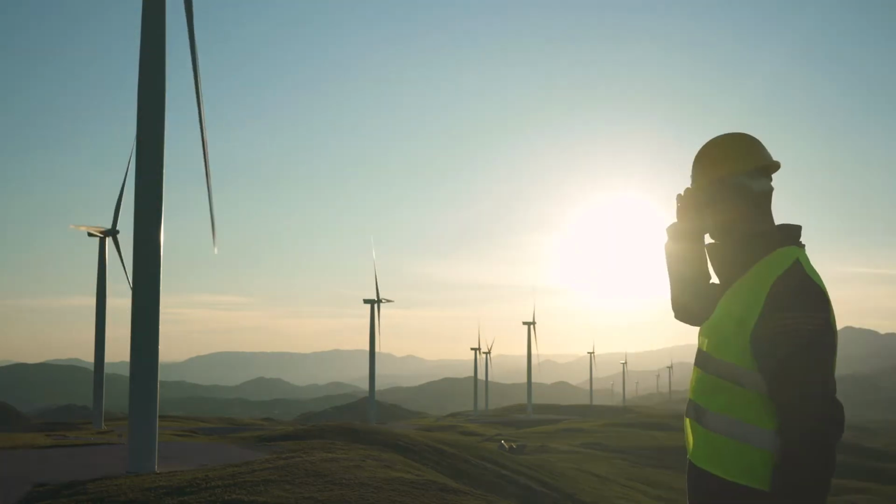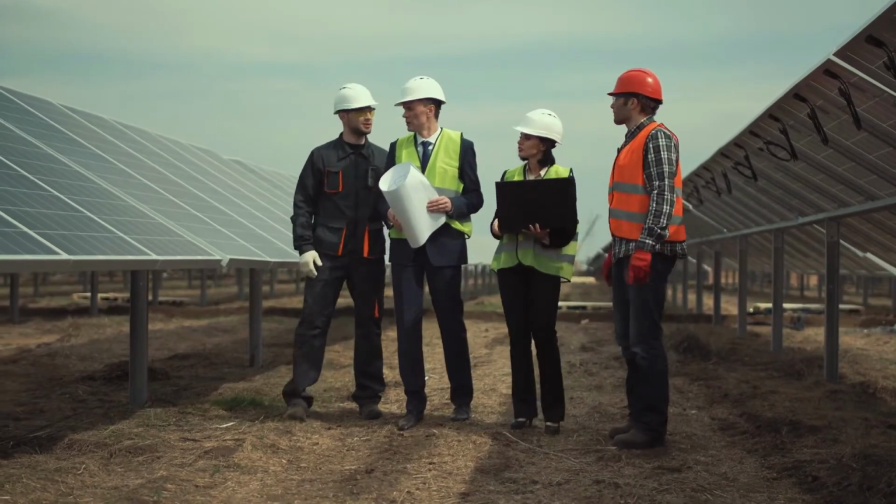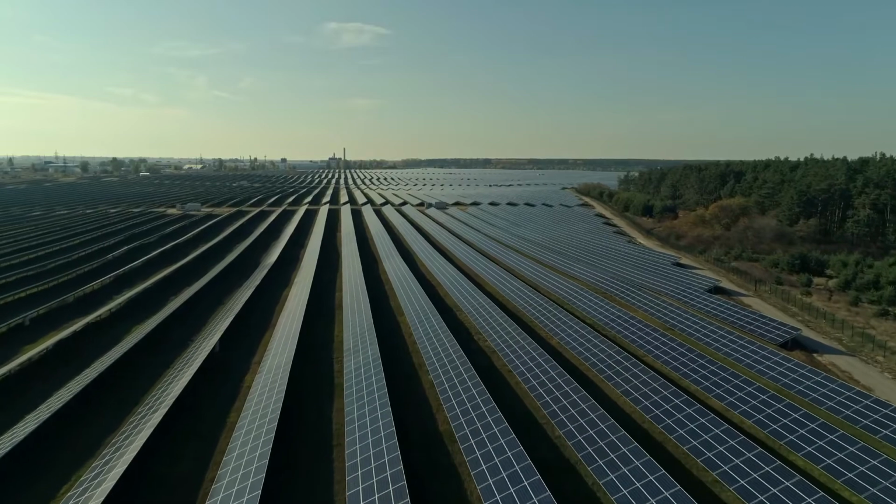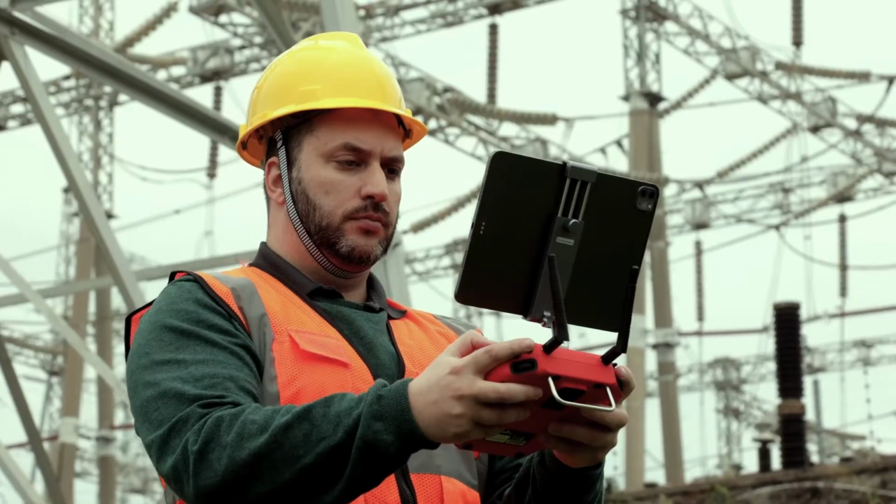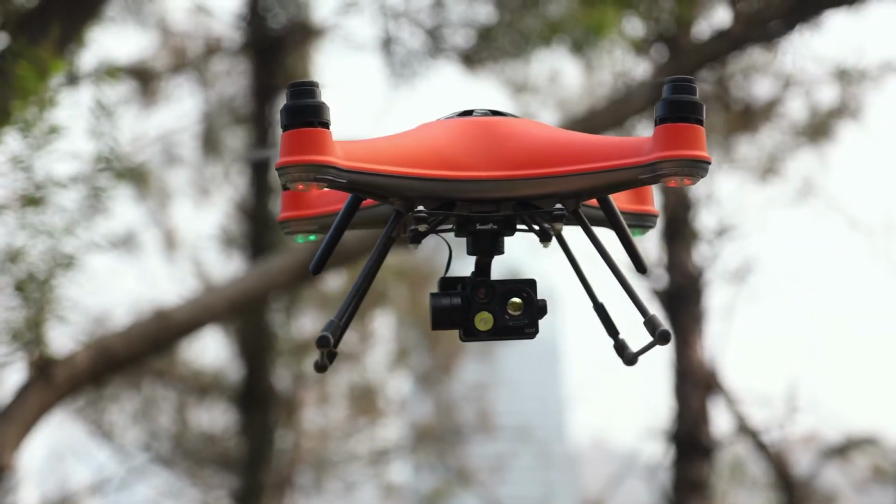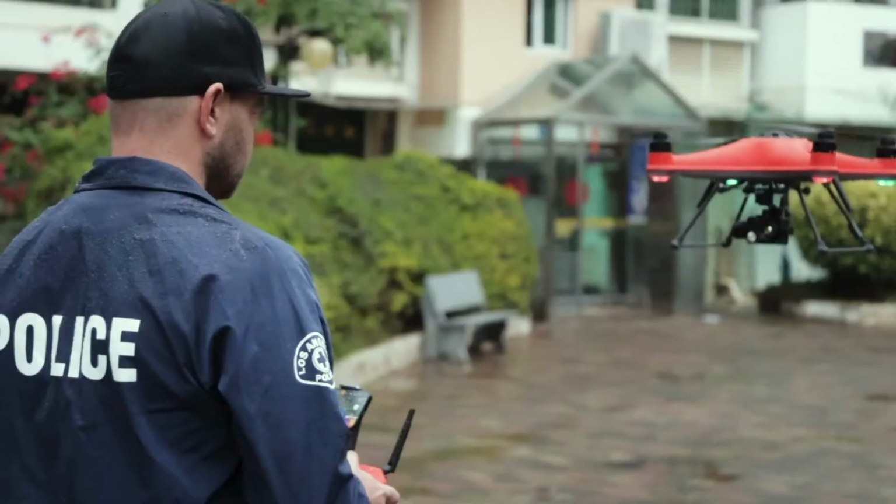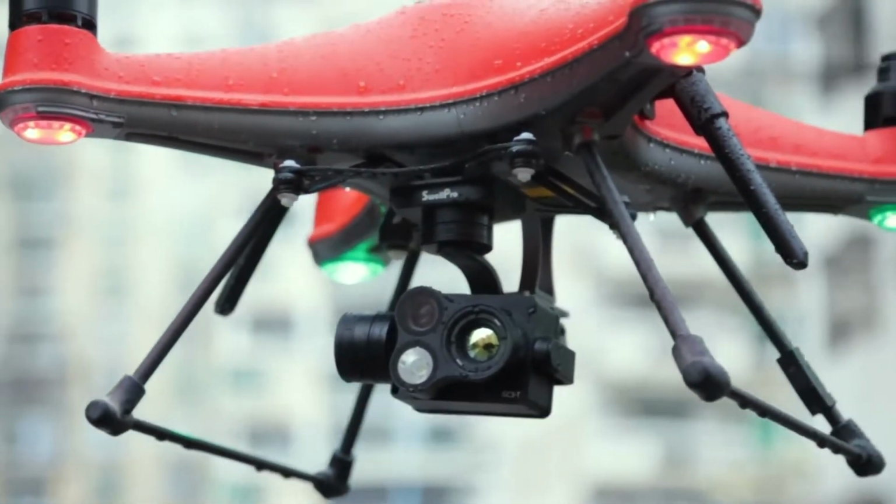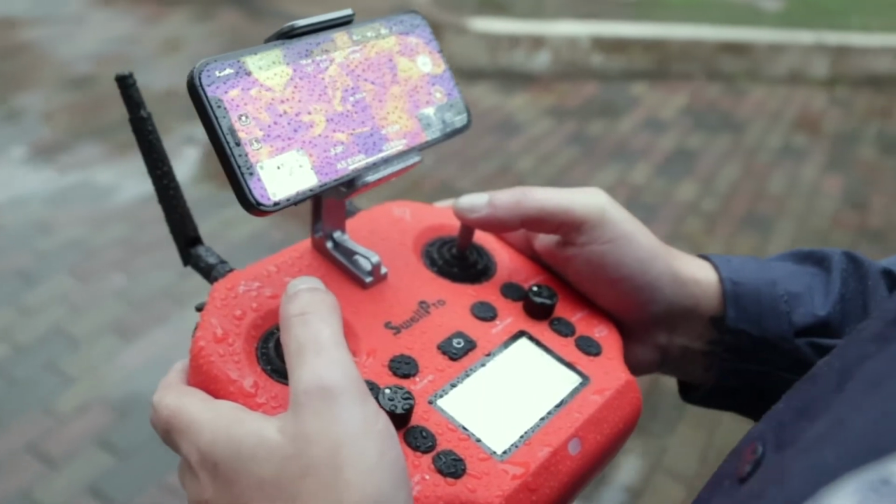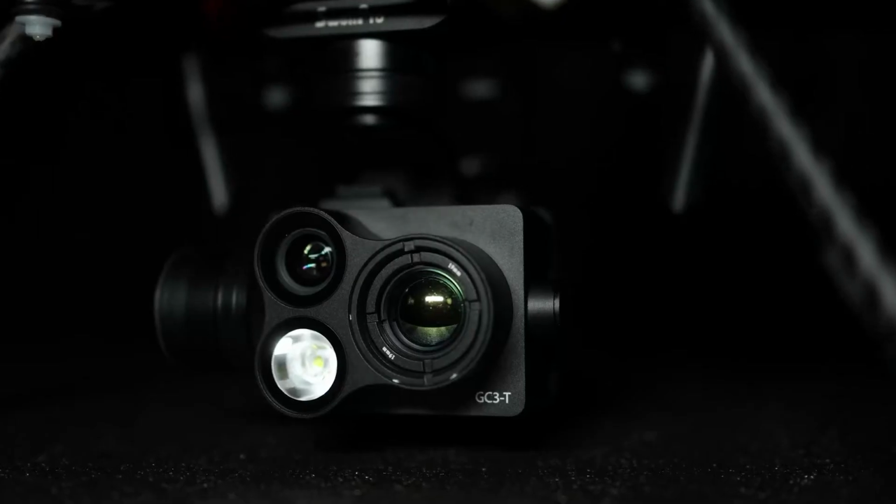When it comes to commercial and industrial operations, people are always trying to do more in less time, at a minimal cost, without any limitations. Those are the principles we bear in mind when creating GC3T, the world's first waterproof 3-axis gimbal thermal camera that works with Splash Drone 4, the most powerful and versatile waterproof flight platform by Swell Pro. Together, they present an unprecedented aerial thermal imaging solution for many professional fields.